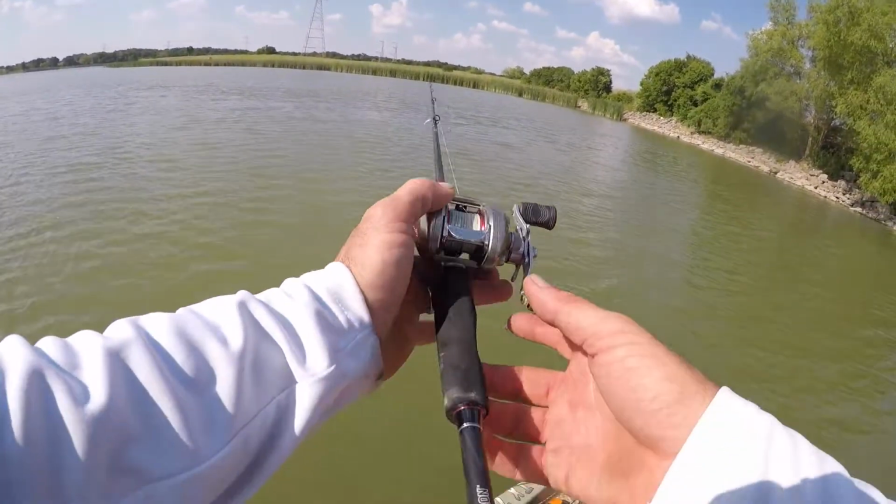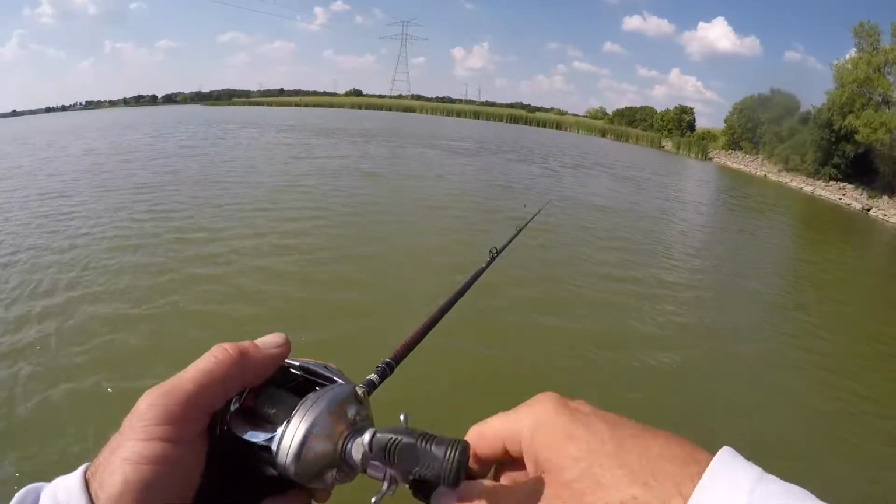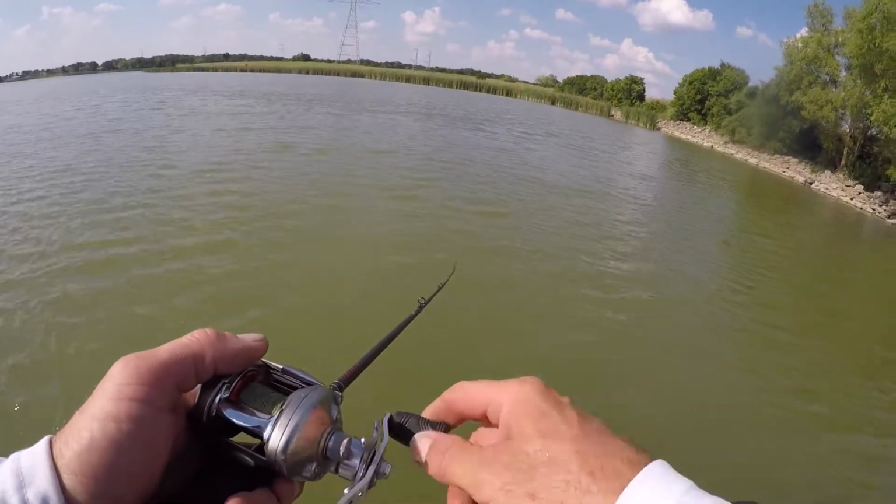But I'm not gonna leave fish biting. I'm not gonna leave for a little while yet. I still got plenty of battery. But it's just something I'm excited about.